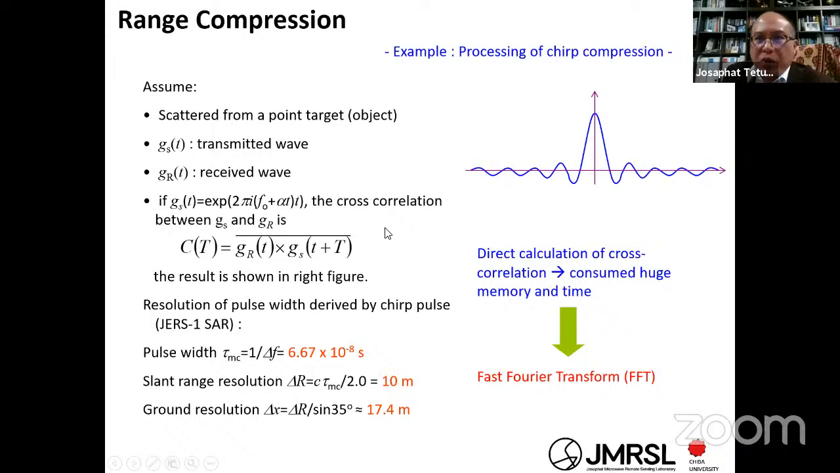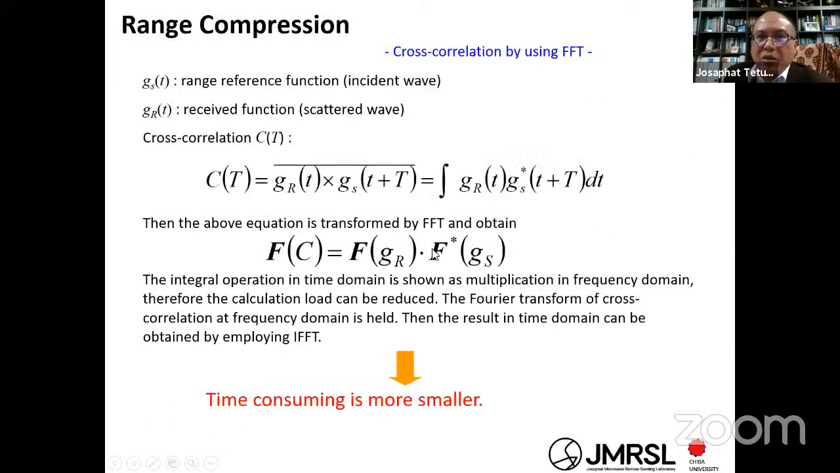If we employ this to calculate for the Chairs-1 one, you can get the slant range resolution is 10 meters, but on the ground it is 17.4, and you can get the product. The official product on the Chairs-1 is 18 meters, based on this calculation. Okay, all this is why we need to process using the FFT,